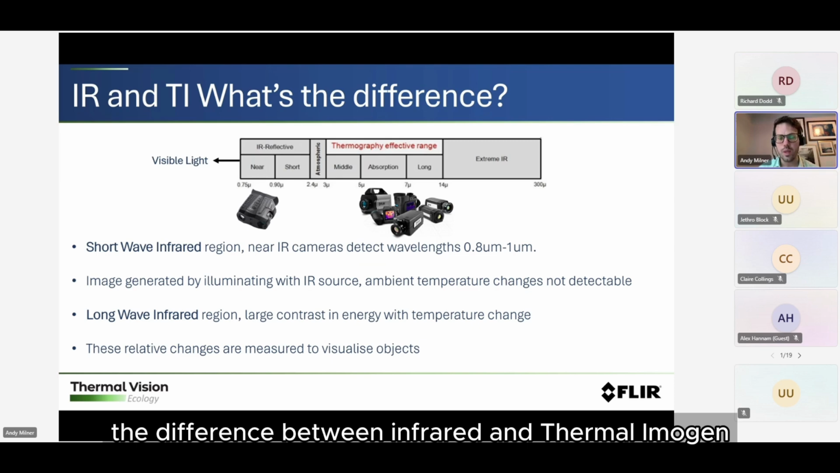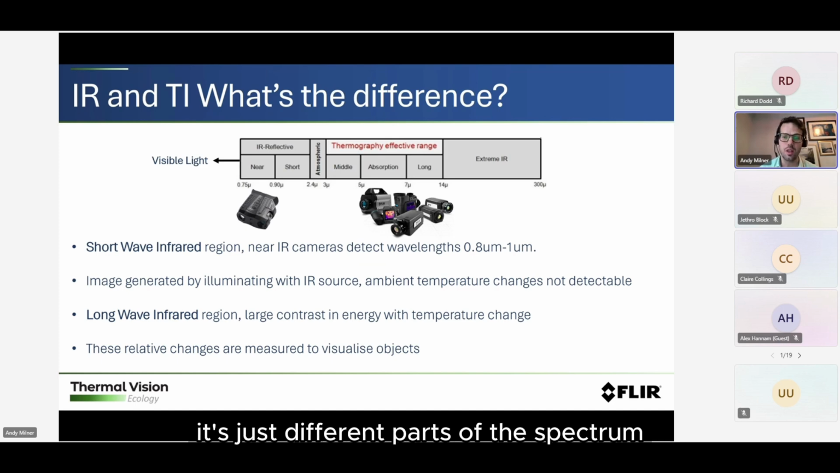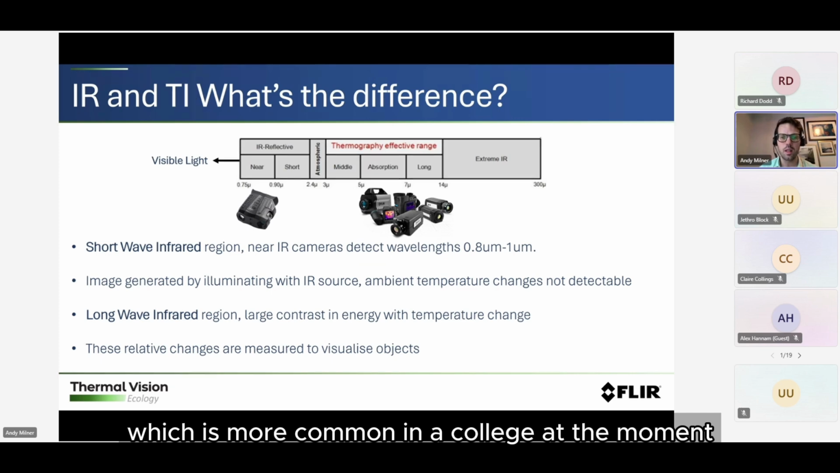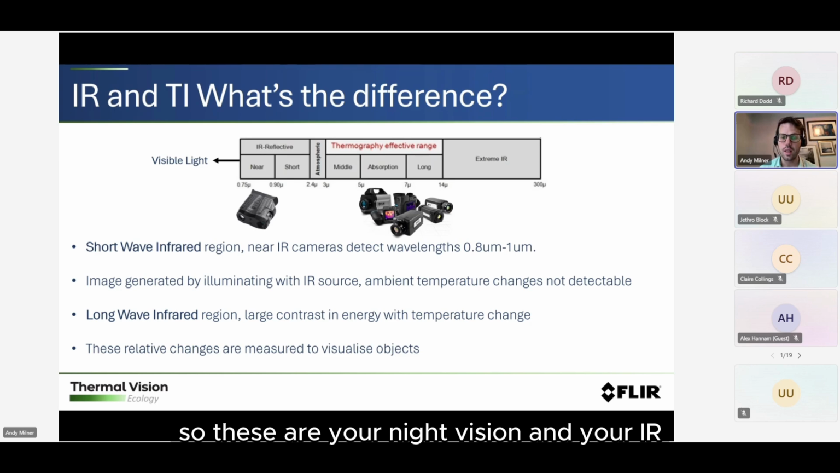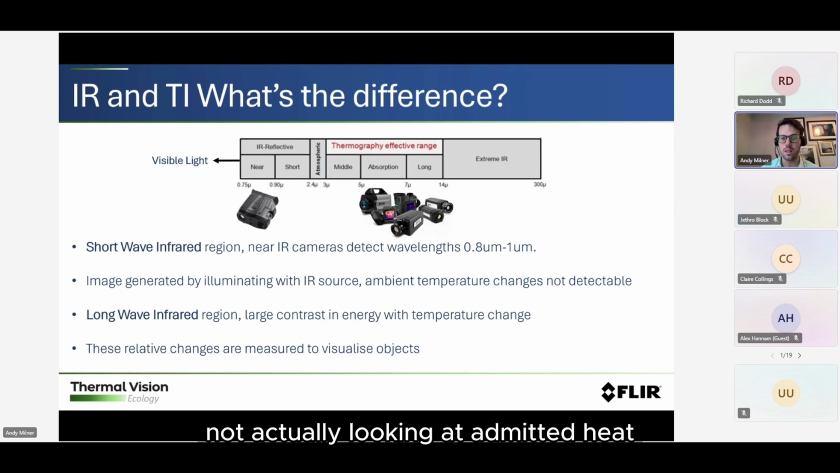The difference between infrared and thermal imaging: technically, all thermal imaging and IR are the same, it's just different parts of the spectrum. The technology, I think, which is more common in ecology at the moment is shortwave infrared cameras. These are your night vision and your IR, which require illumination, and they're in the 0.8 to 1 micrometers. The drawback with this is you're often restricted by the range because you need the illumination, and they're using reflected infrared, not actually looking at emitted heat.